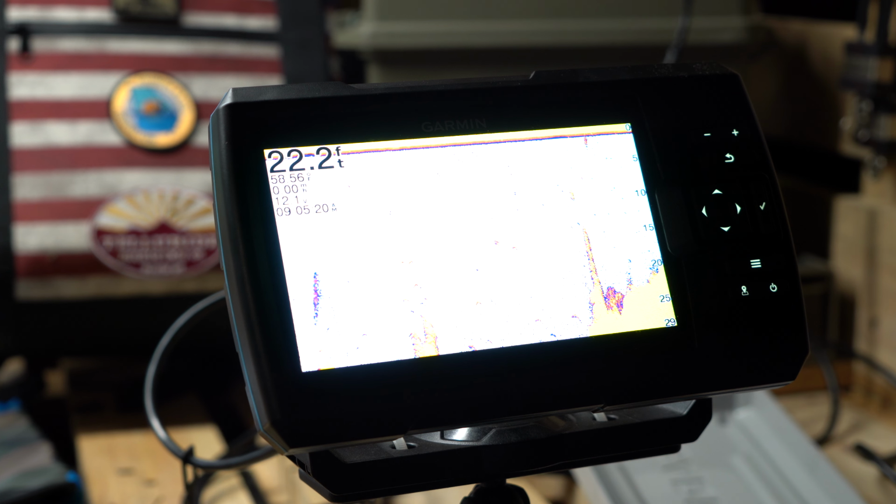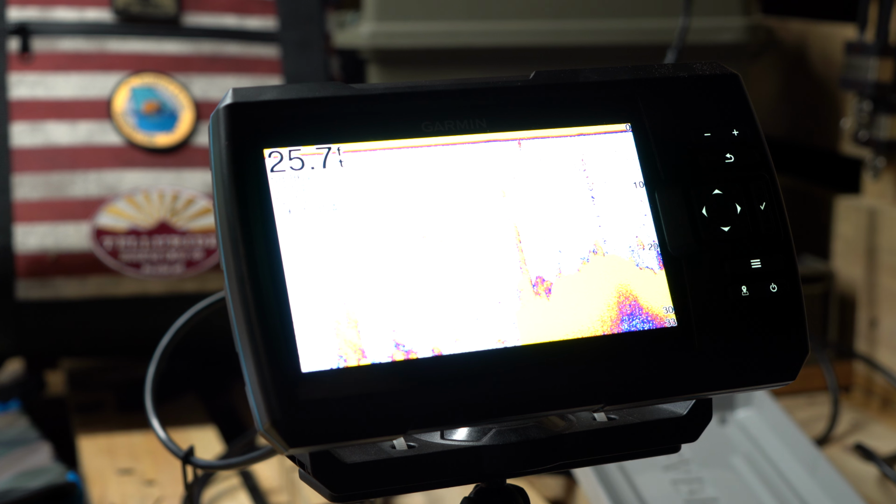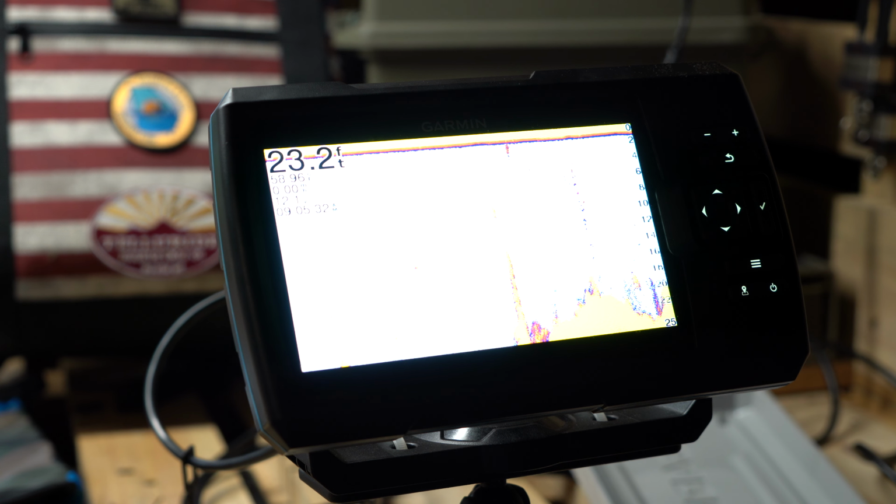Like I mentioned, as you're cruising around, you're just using this sonar to make features underwater obvious, right? So whether it be stacked up fish or structure on the bottom, that sort of thing.